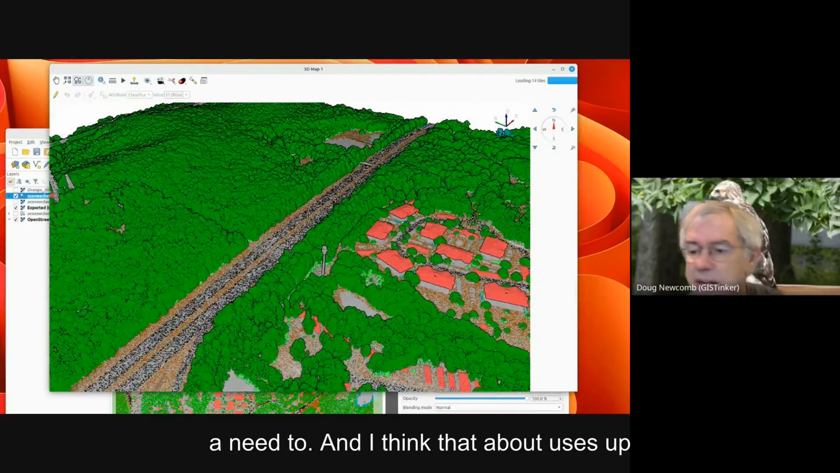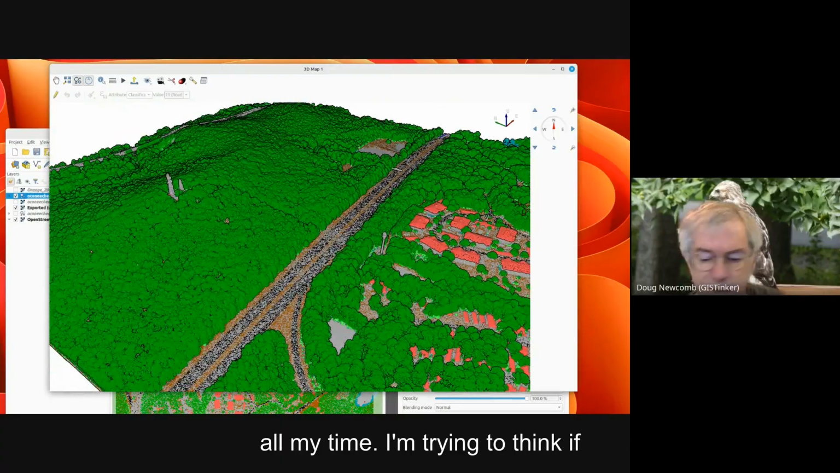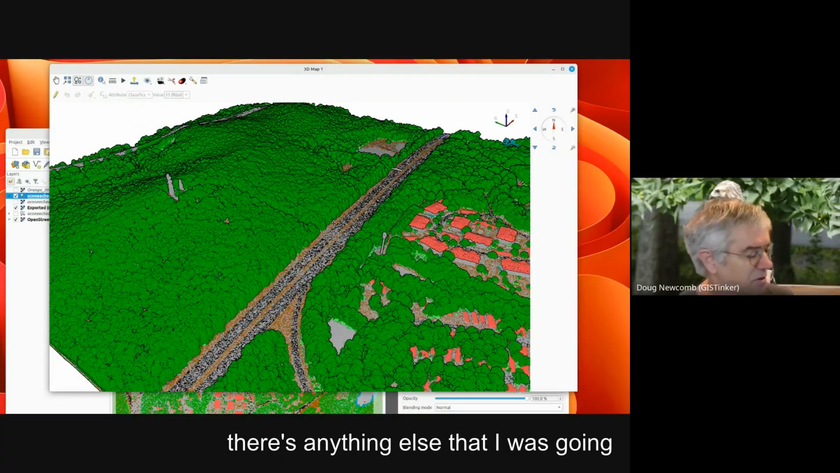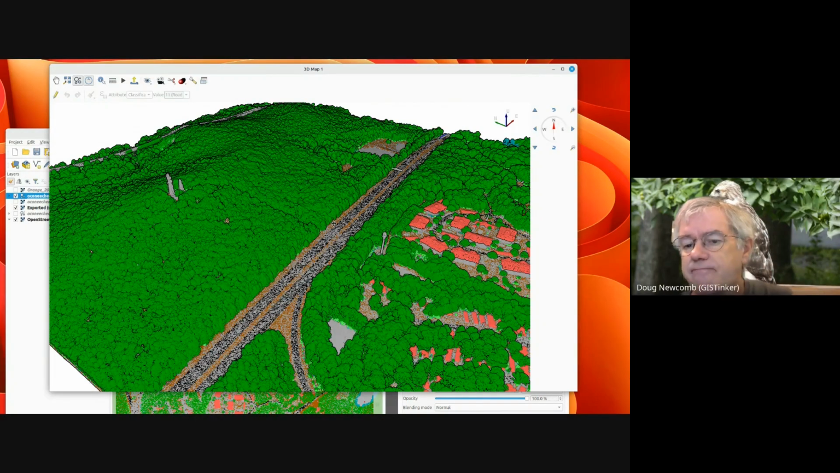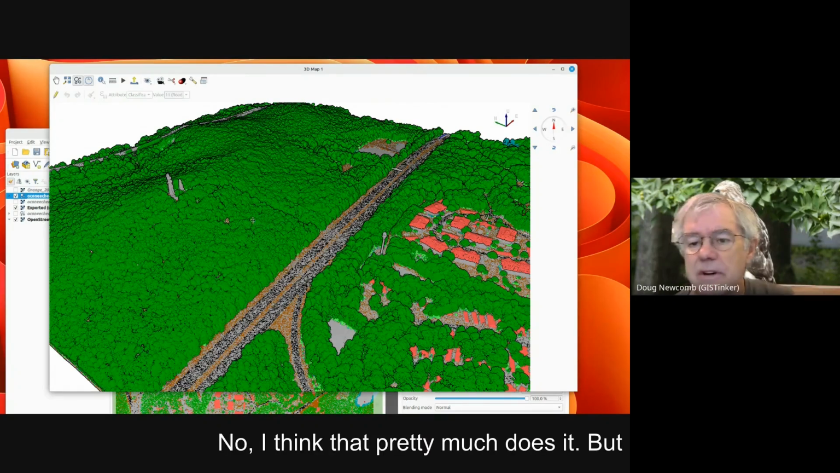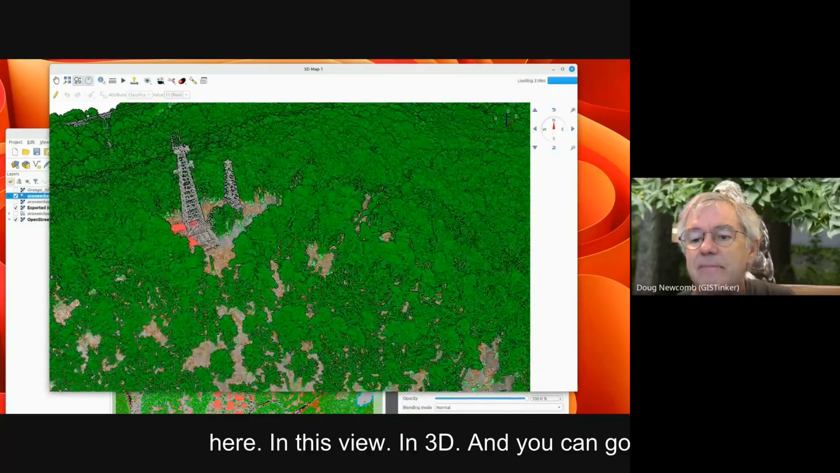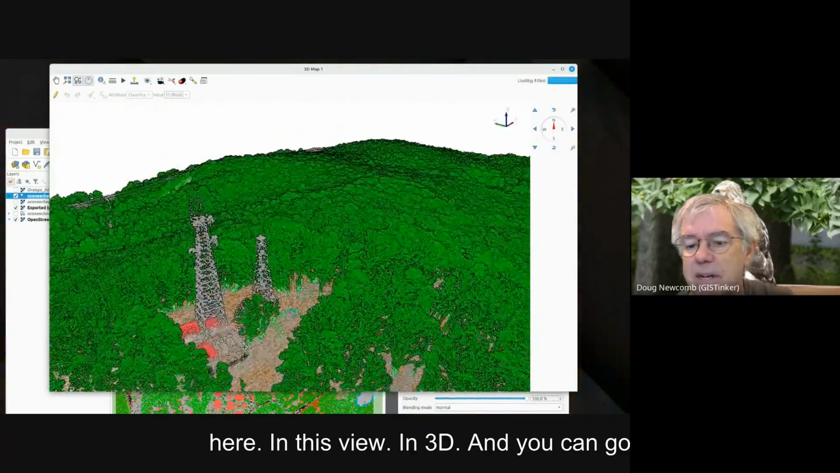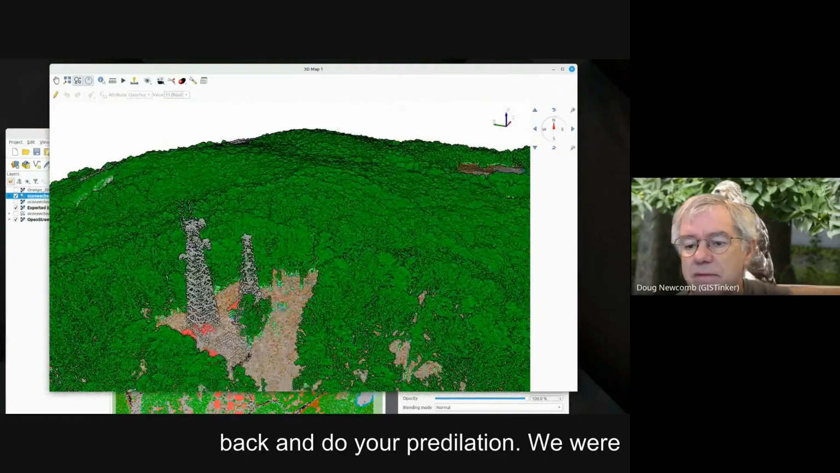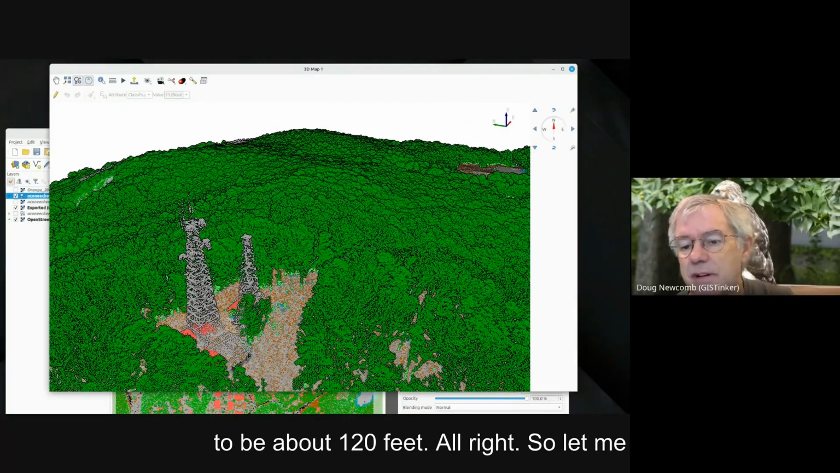And I think that about uses up all my time. I'm trying to think if there's anything else that I was going to indicate for that. No, I think that pretty much does it. But you can see the cell towers pretty nicely here in this view in 3D. And you could go back and do your measurements. We were measuring that first one, which is only about 90 feet. This one actually turns out to be about 120 feet.